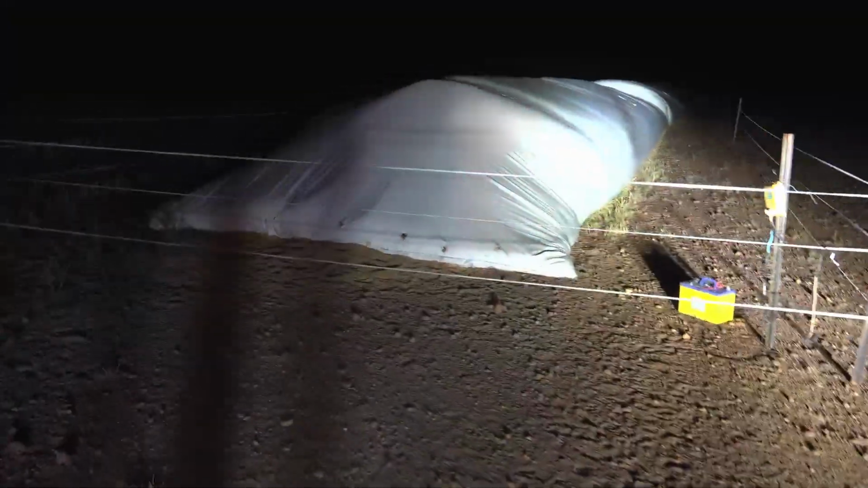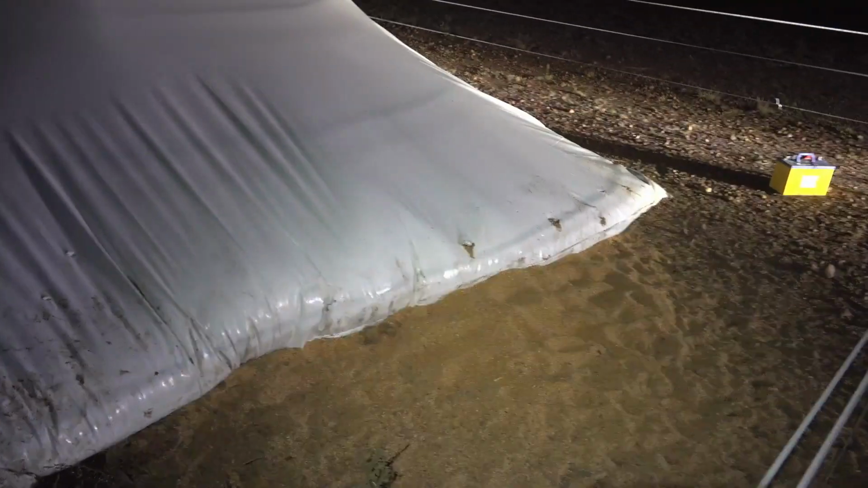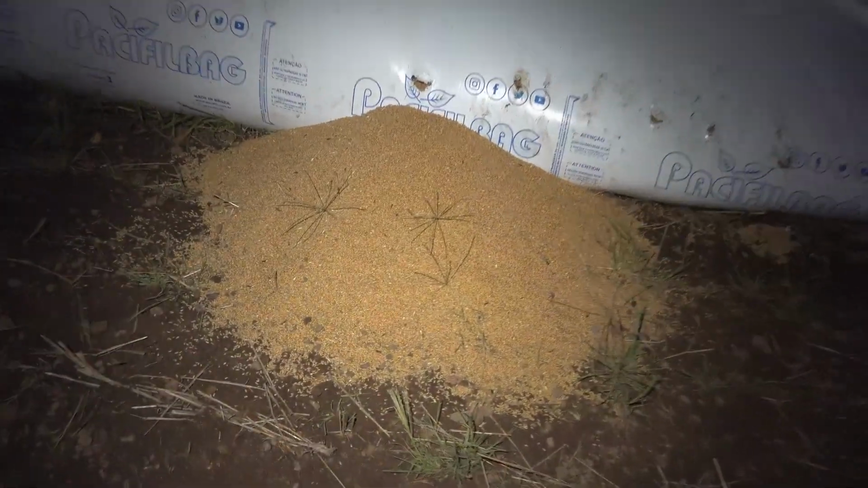So this end here is actually where that mob was when we spotted them in the thermal. See all the little tracks here, they're coming in and out, and they've got the mud on the bag there, and all the little rip holes that they put in it. Yeah, they're bloody destructive little critters. You can see that's what they do there. They rip them up and spill all the grain and have themselves a good old feed.